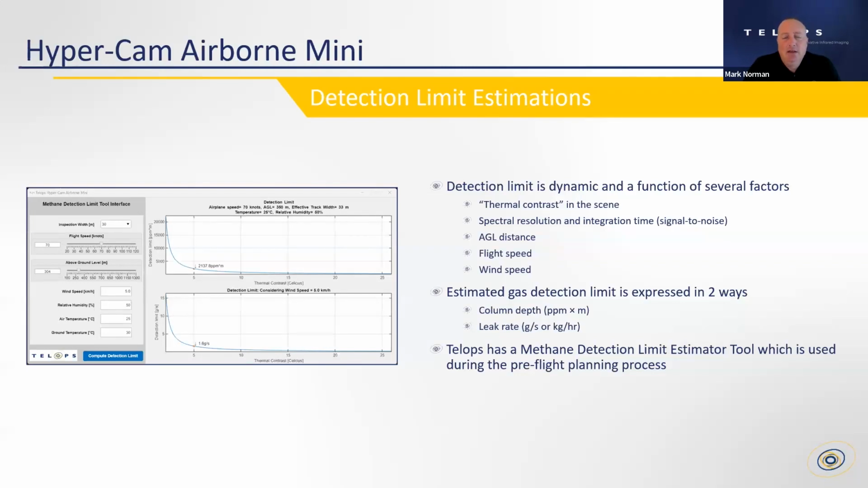The key factor in determining detection limit is something we call thermal contrast. And all that means is the difference in temperature between the gas of interest, in this case methane, and the background in the measurement. In the case that I showed you in the previous slide, that would be the asphalt that is in the pavement below the aircraft, and the various other elements within the scene. So thermal contrast is key. The higher the thermal contrast, the greater you can detect materials and the more sensitive you can be.